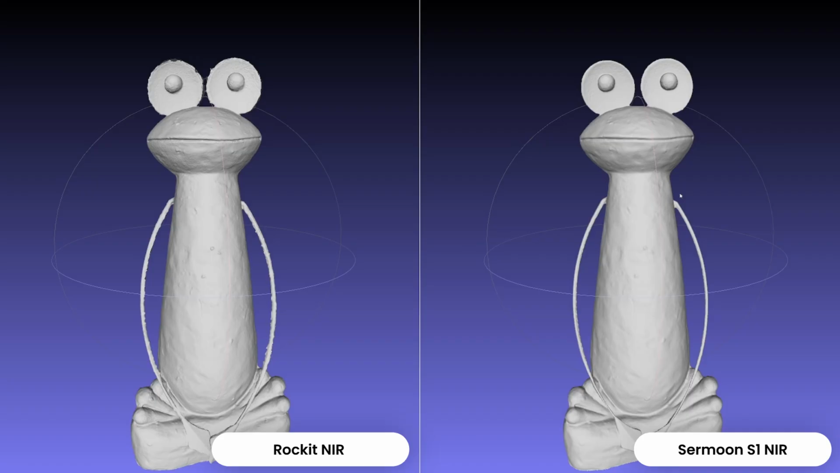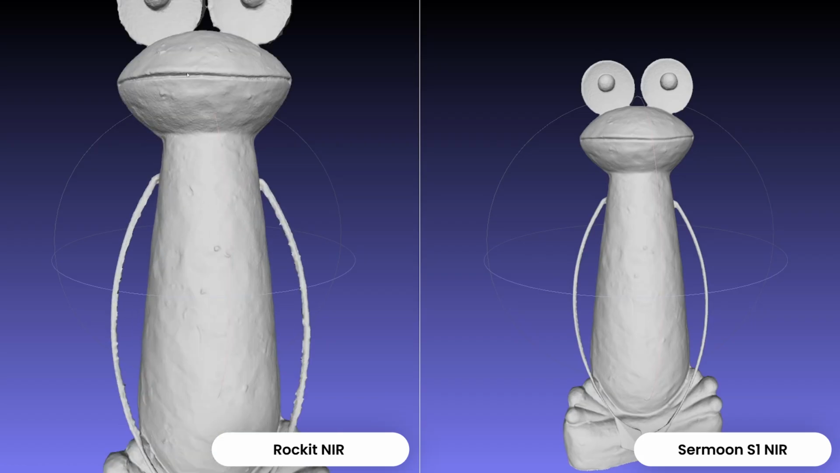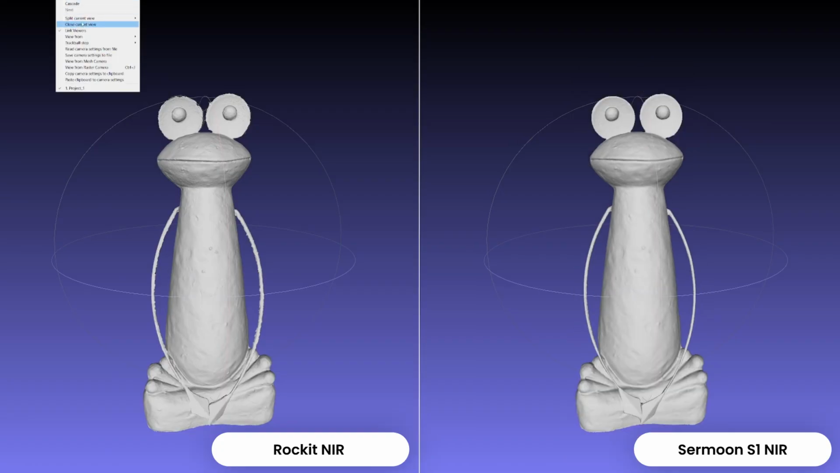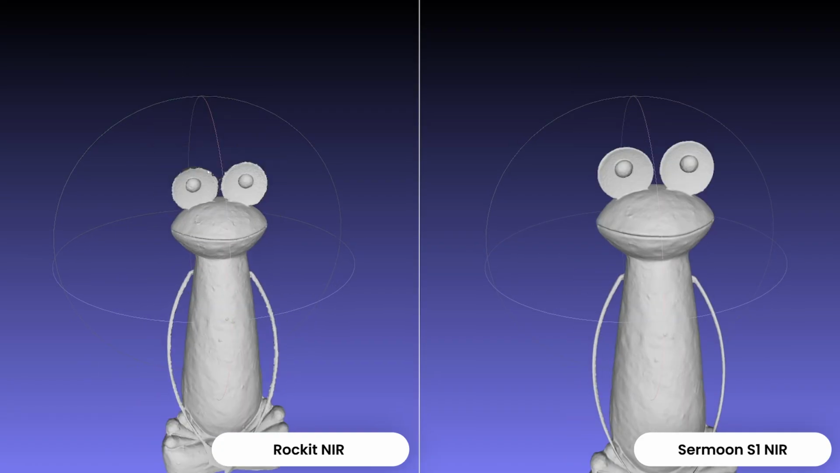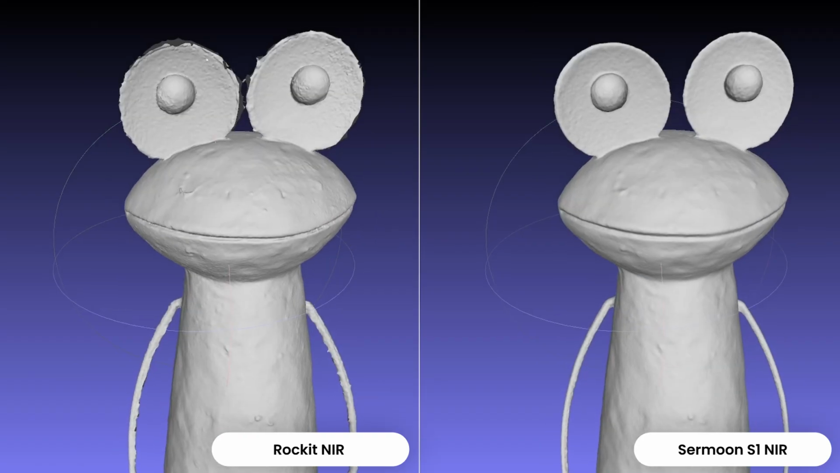I think they display different kinds of post-processing mostly. Sorry, I need to link the windows. The Einstar scan is a bit rougher around the edges at some points, but it also provides more detail on the surface.